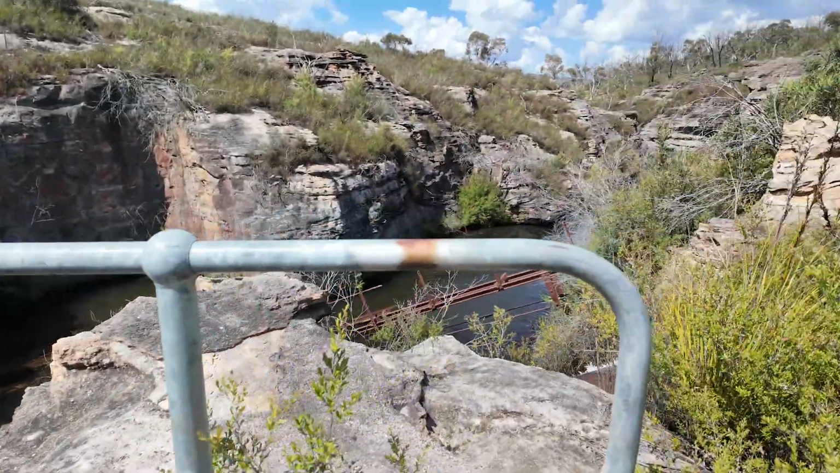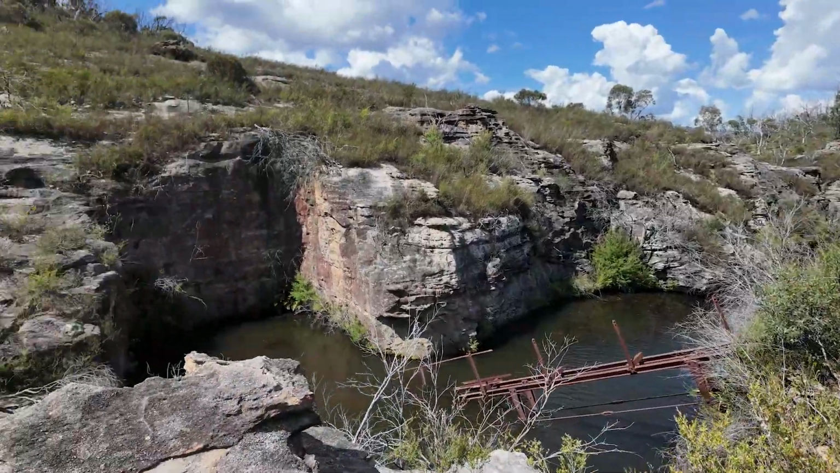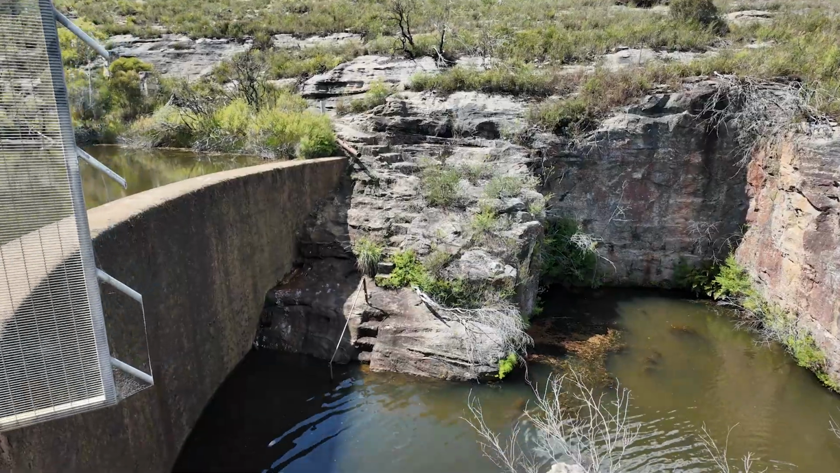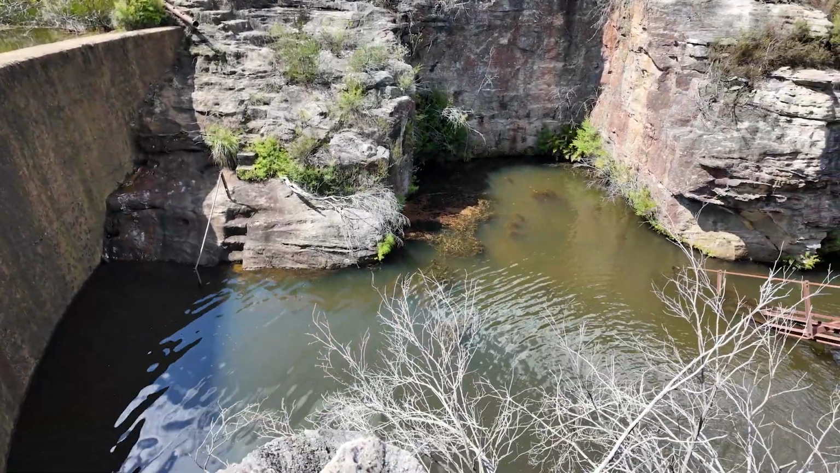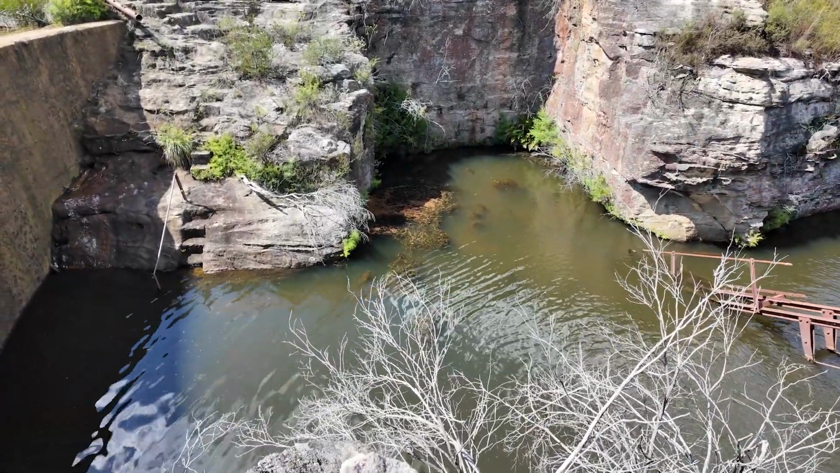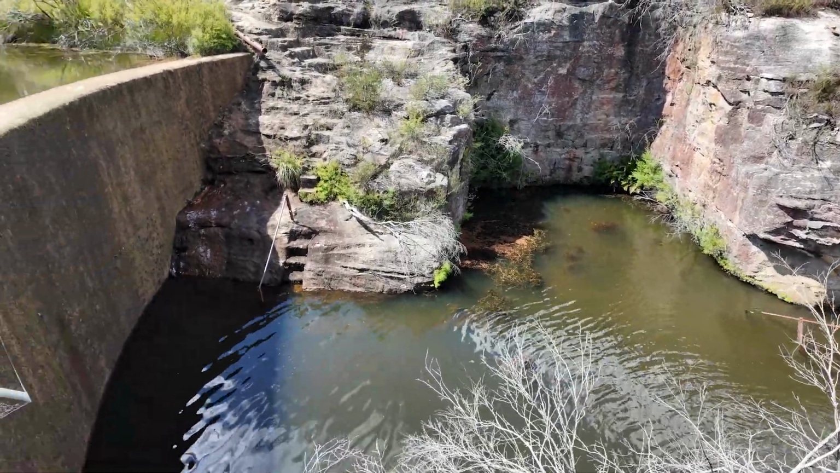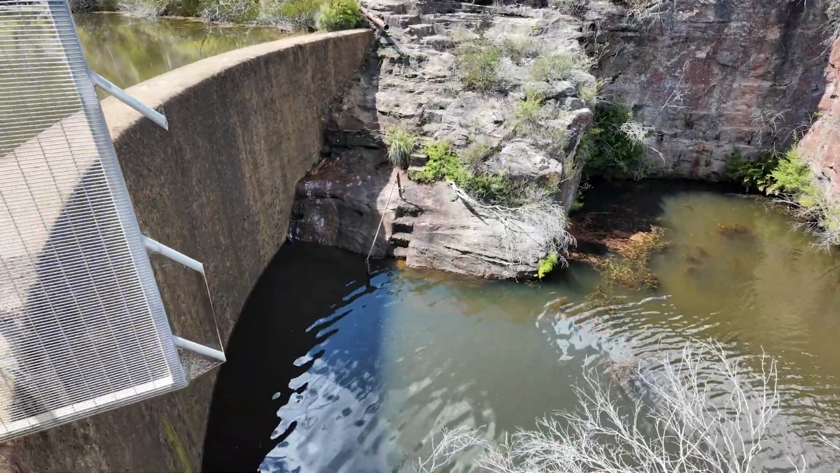Well, I've got to say, I'm walking away disappointed today. 1, we didn't find a car, and 2, what I thought was a cave is nothing but a rock cutout. But we've cleared that. I know that now. I don't have to think about it.